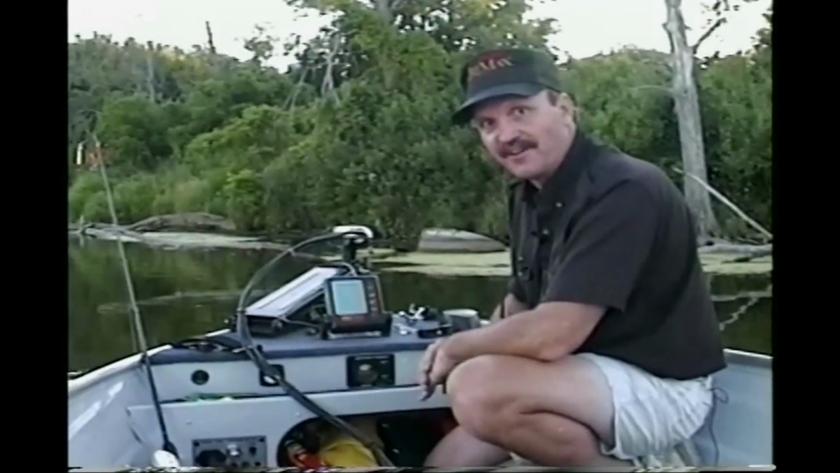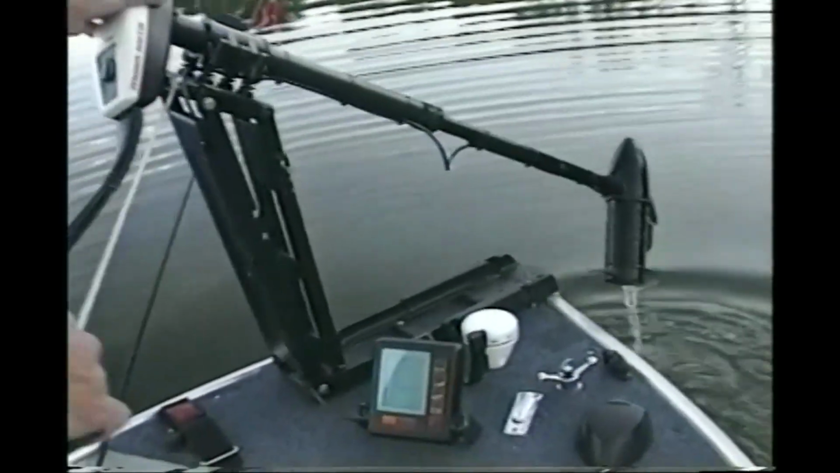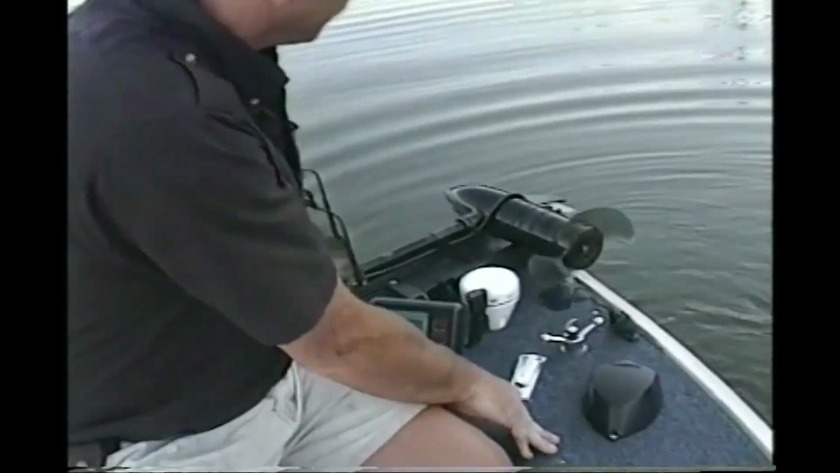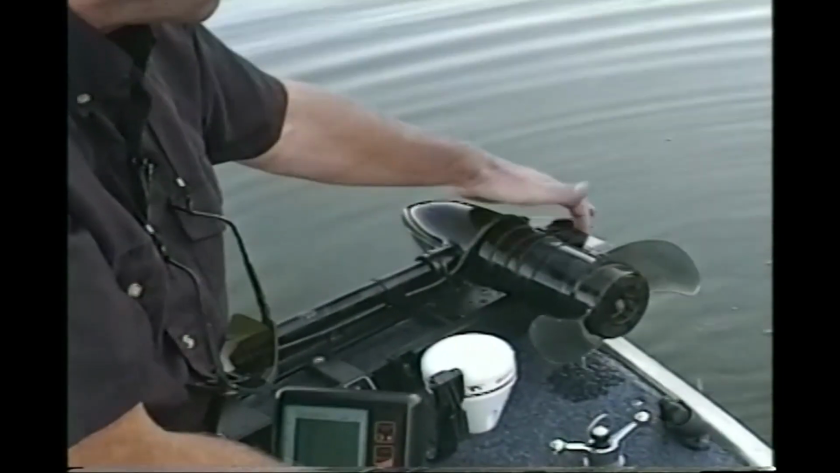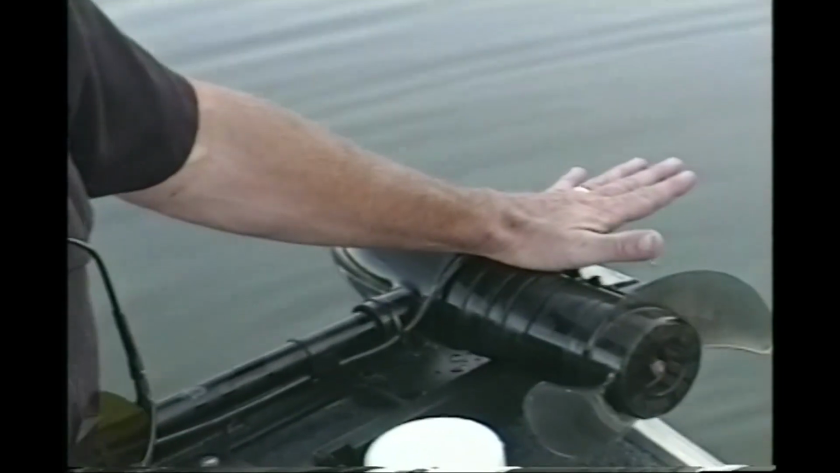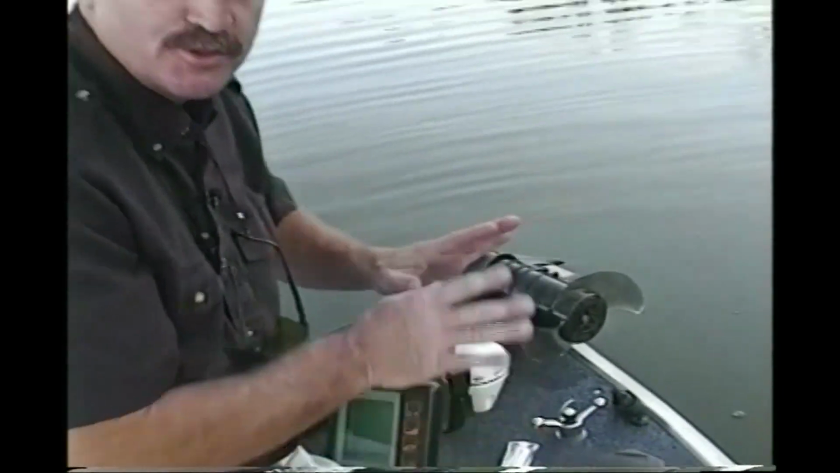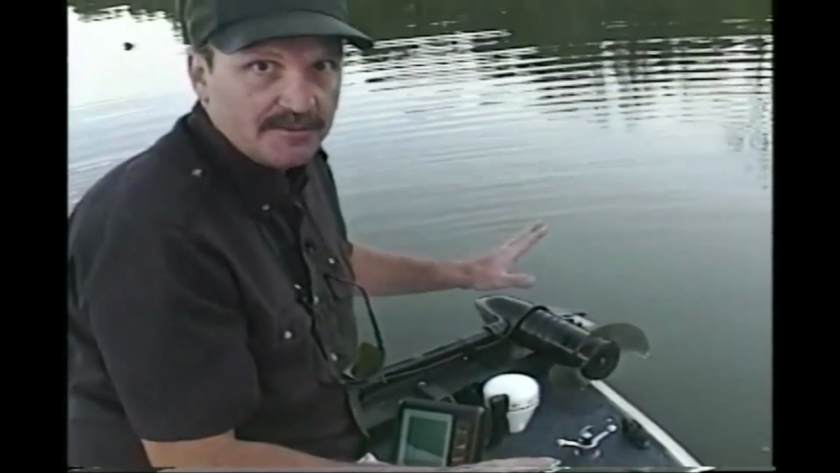Let me show you how I mounted this transducer to the trolling motor. Right here is where the transducer mounts directly on the bottom of my trolling motor. The transducer here faces down and shoots and sees everything that's on the bottom. The sides of the transducer shoot to the sides and allow us to see what's on the side.